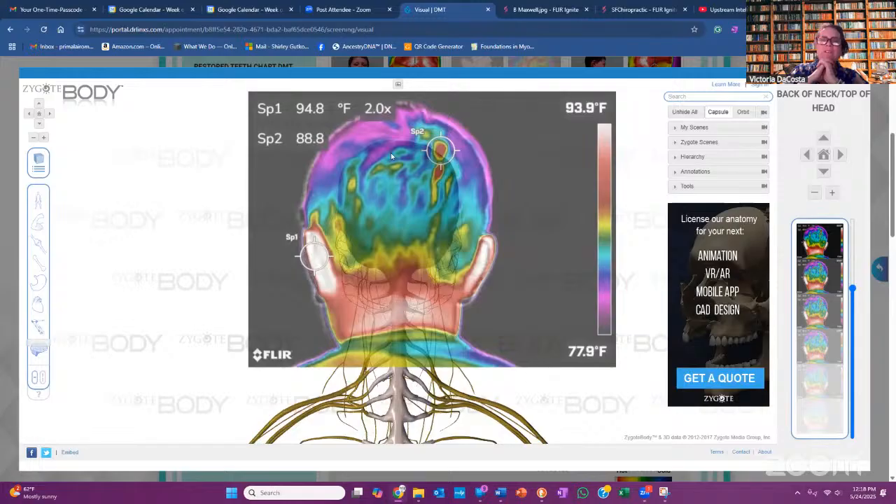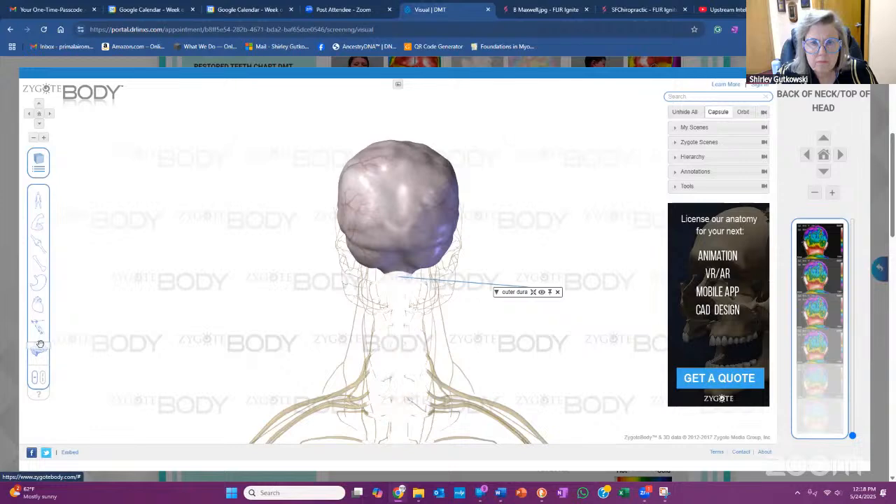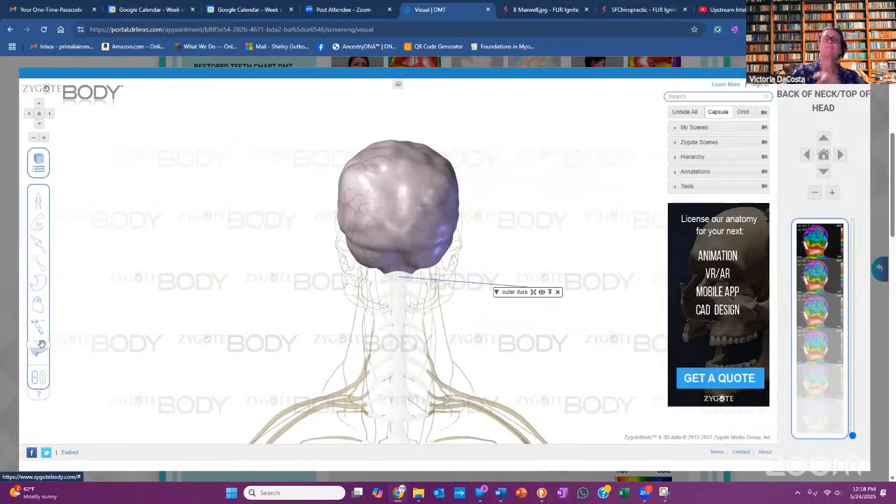So it looks like, always look at the root. Look at his occipital lobe right there. What's going on there? Pull the temperature down. I would pull it all the way down and click on it. That's not really it. What it's saying is outer dura. Okay. Now go get your heat back, your temperature, because this is investigation time that no one else is doing.